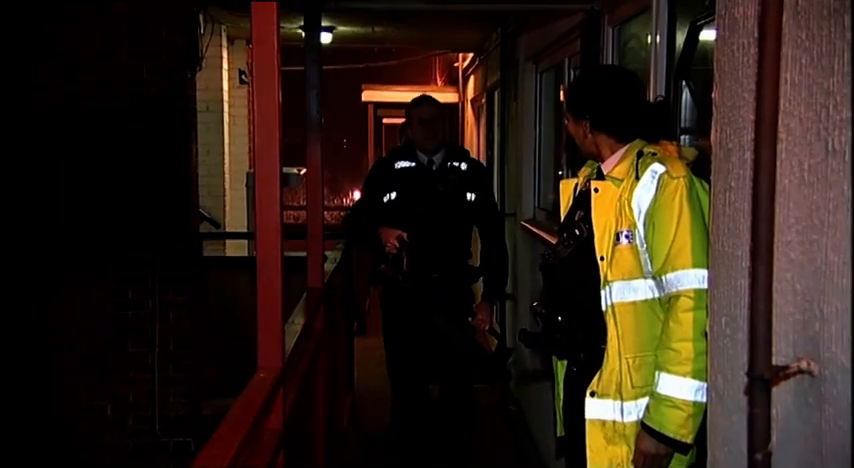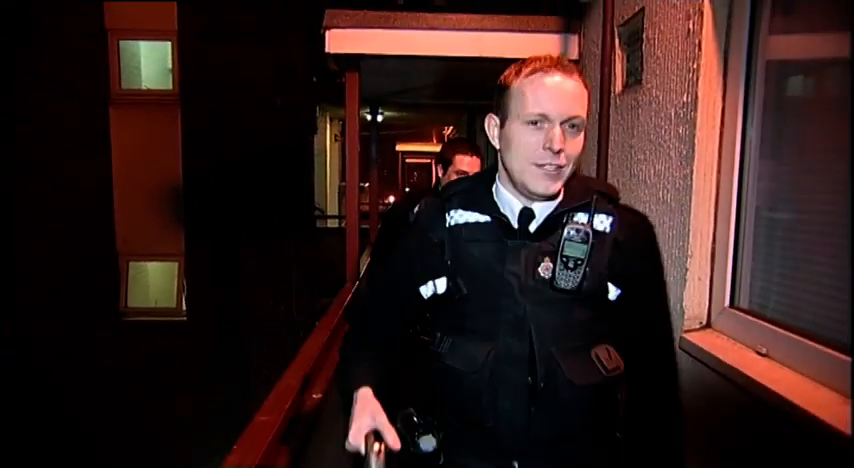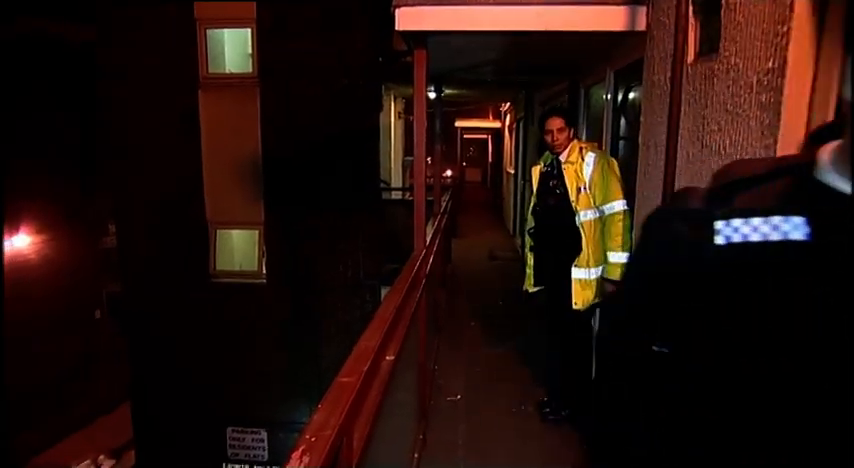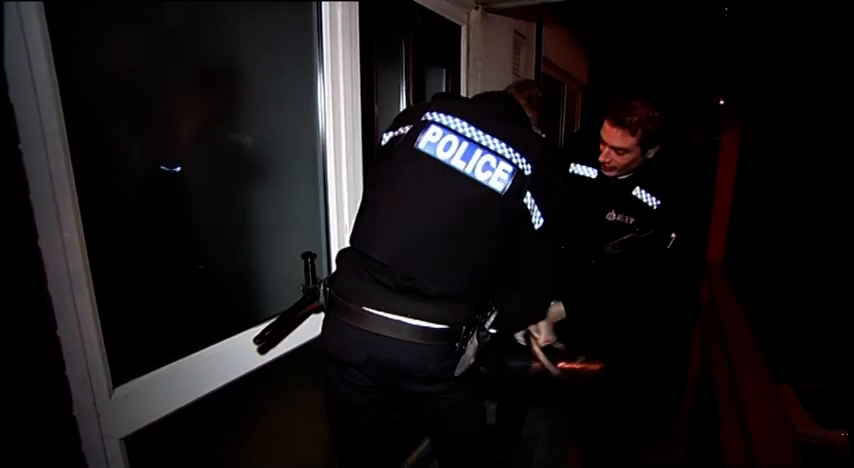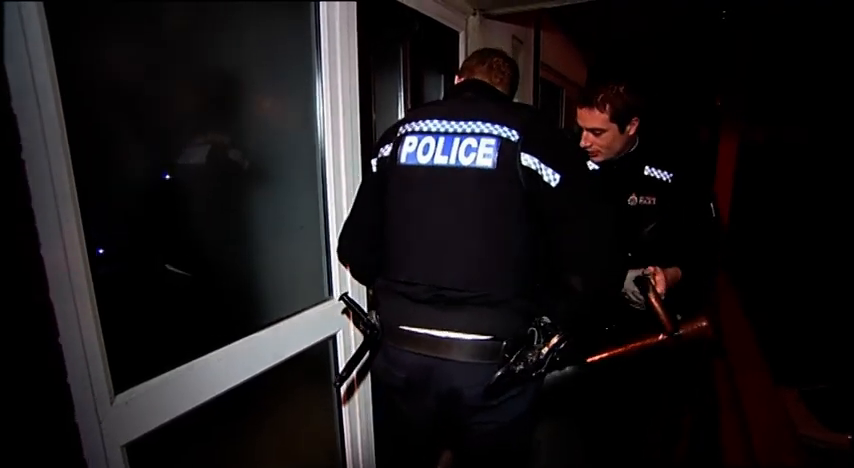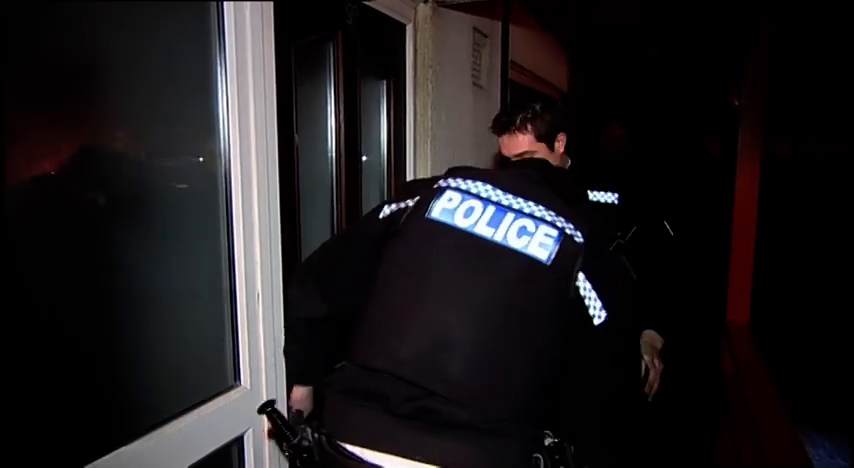The officers trying to get into the flat believe they've found the answer to all their problems, and it's not Otto. Well, we've just got what we call a universal key to try and put the door in. Using it isn't as easy as it looks.